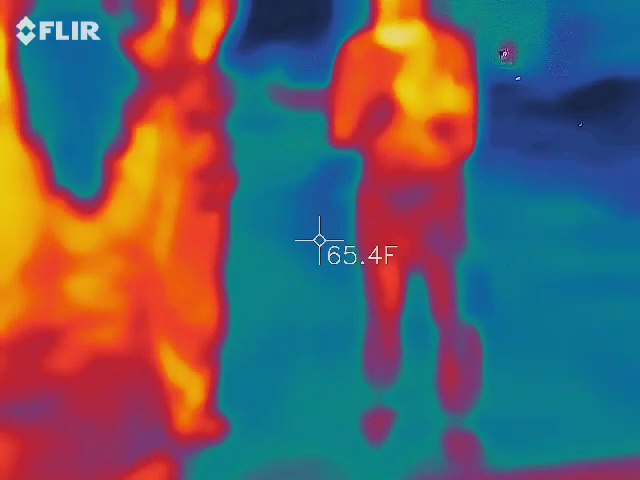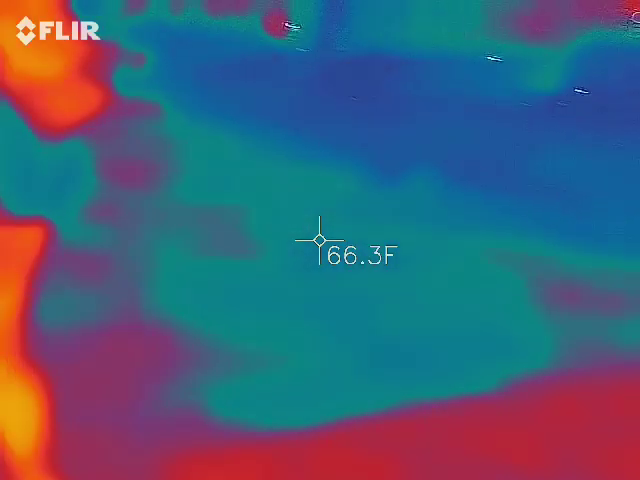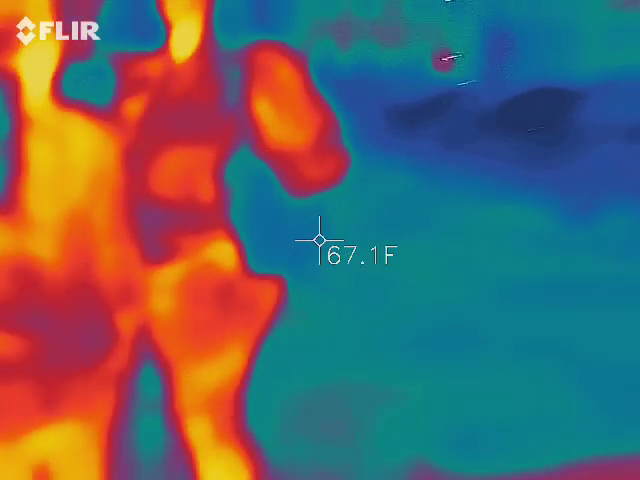Let's see what else we can get. I'm going to work with you for a little bit since everybody's going to be asking questions. So let's go back up to where that corner was. Since there's no cars up there, let's go up this way and see what we can find.